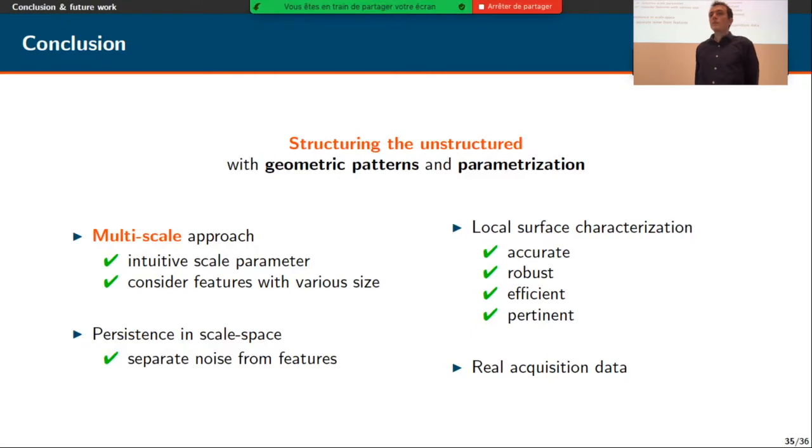They are also pertinent in the sense that the mean curvature, for instance, asymptotically converges toward the true mean curvature of the surface. And all of this allows us to process real acquisition data that are complex to process in practice.